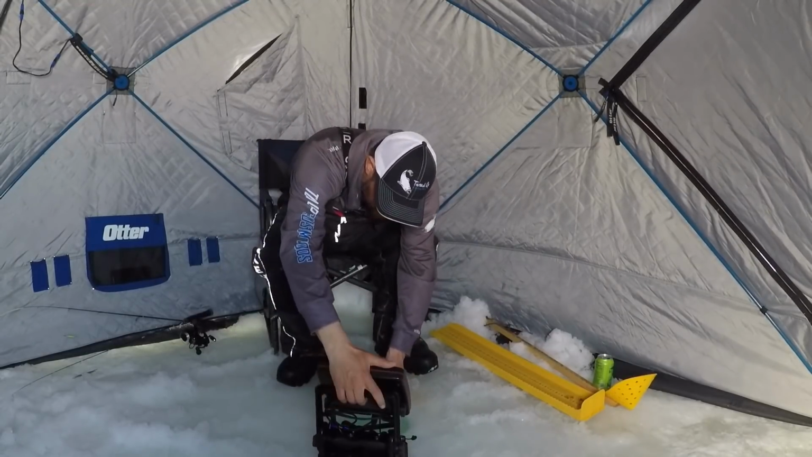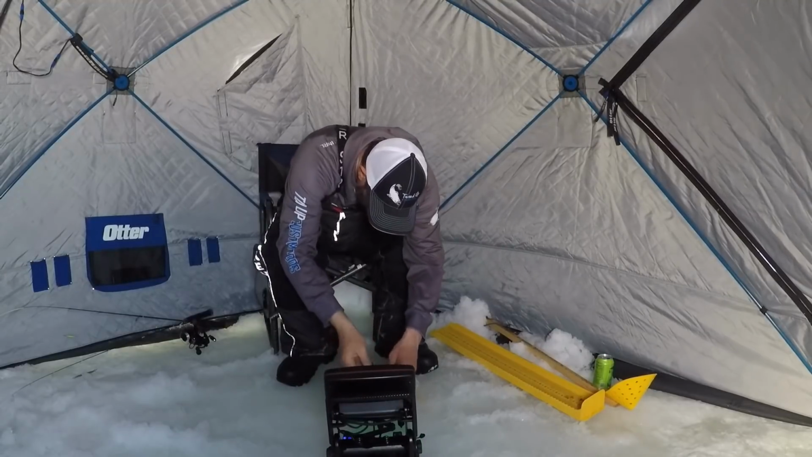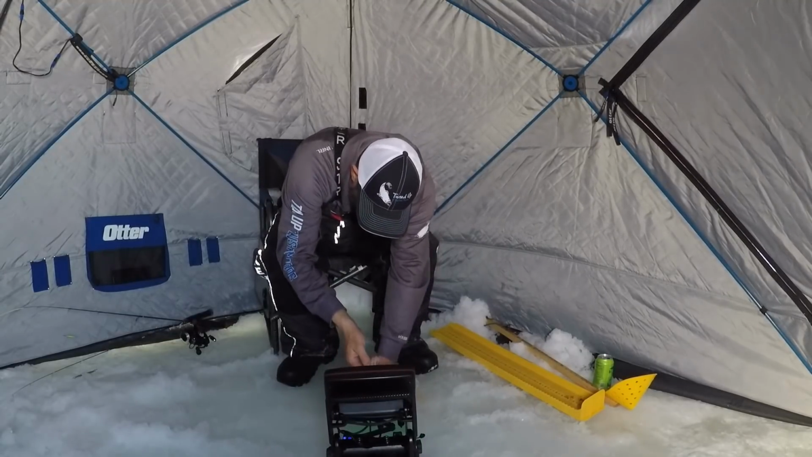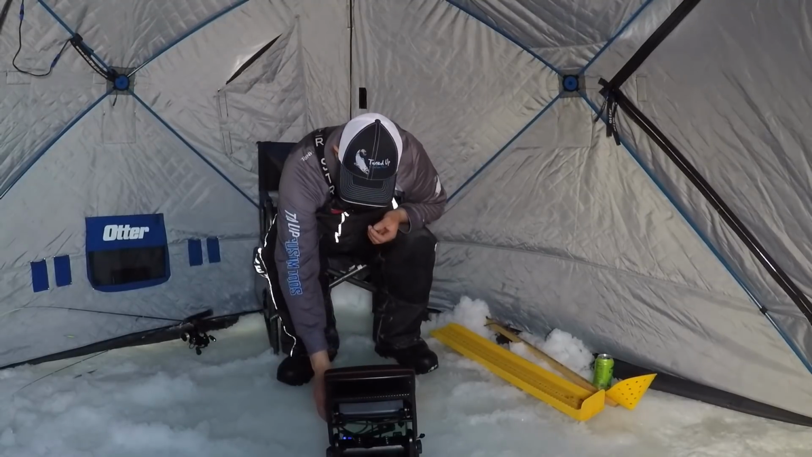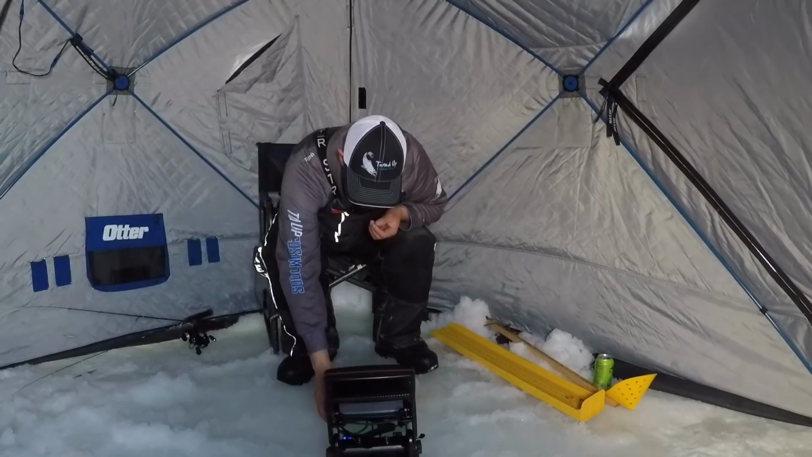There's a tulipy right now on my screen. I gotta try to figure out here one of these days a camera where you guys can look at what I'm doing, maybe get down to where these fish are at.